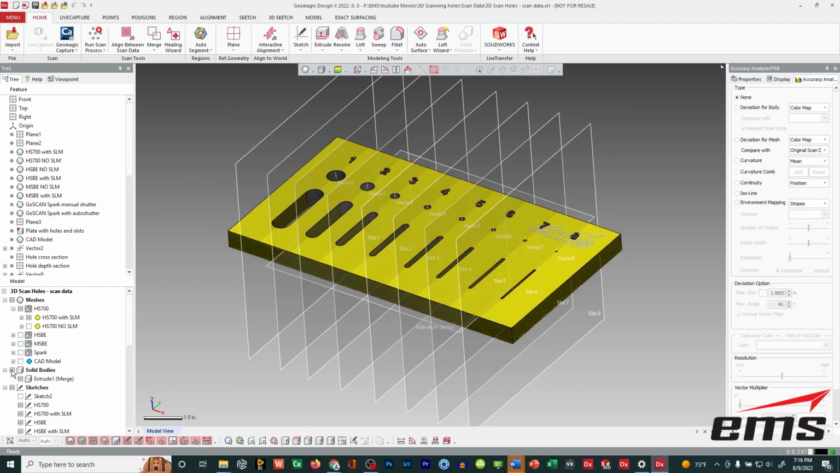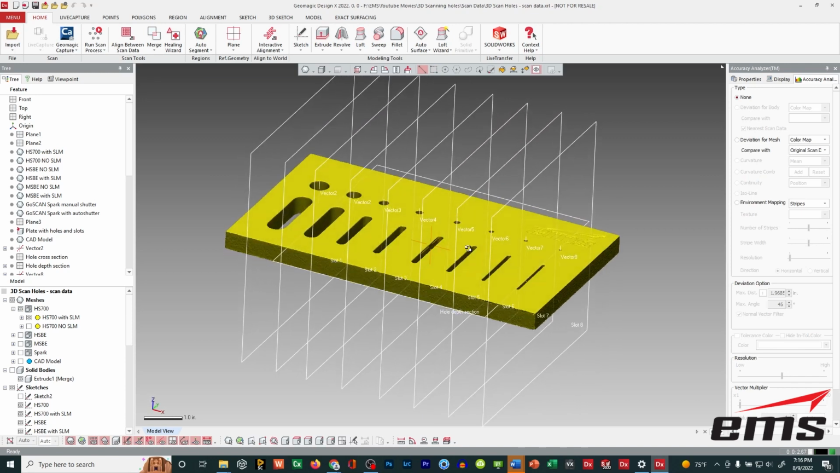And as you saw, here's the original CAD model. We've just numbered them 1 through 8 for reference. So we can hide the CAD and turn back on the scan data, so we've got that section cut through.